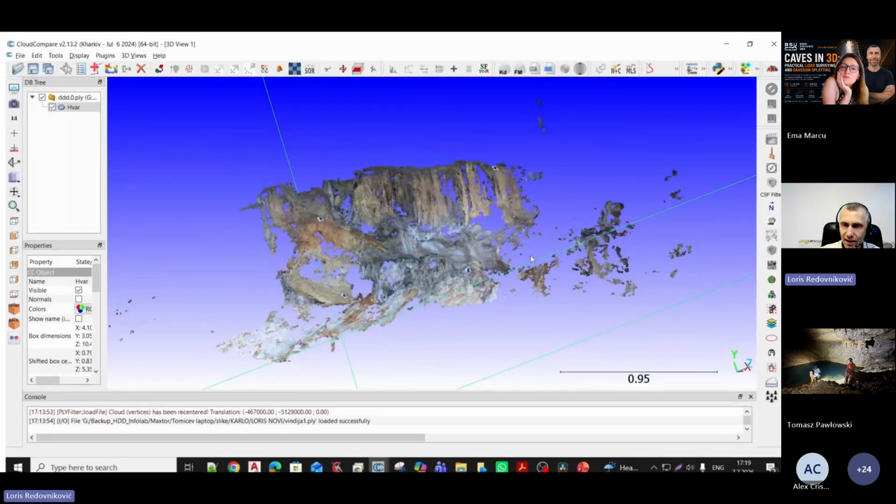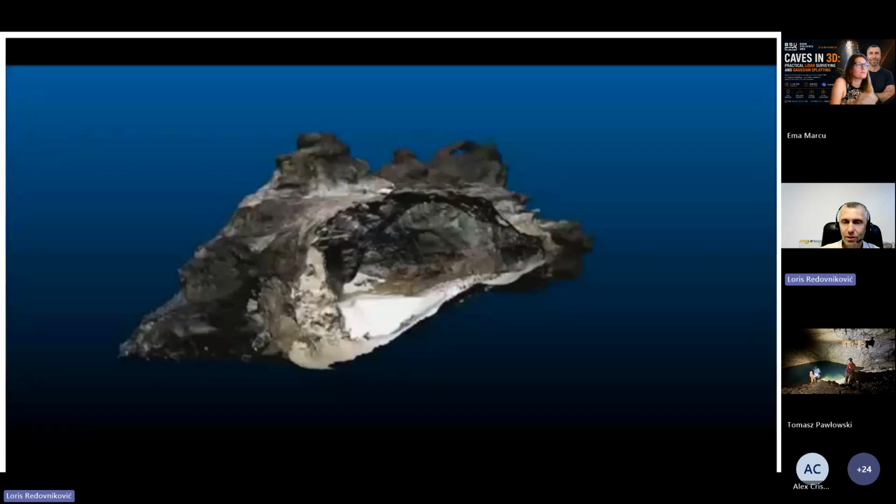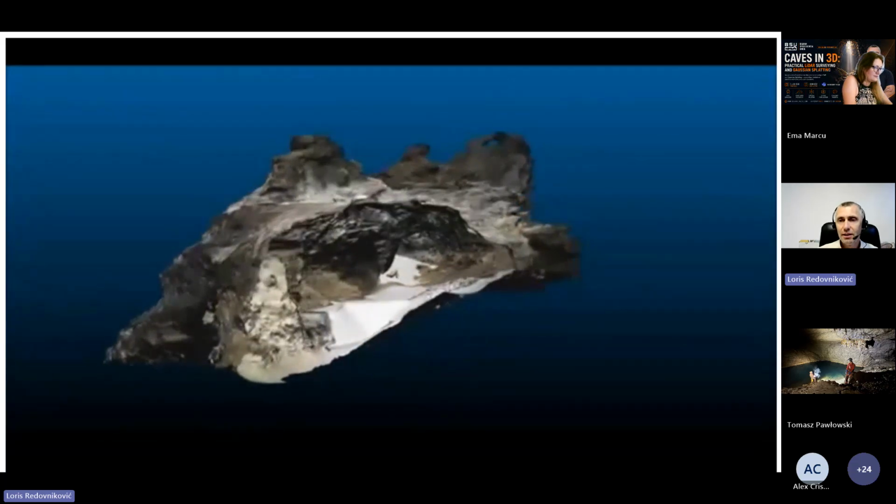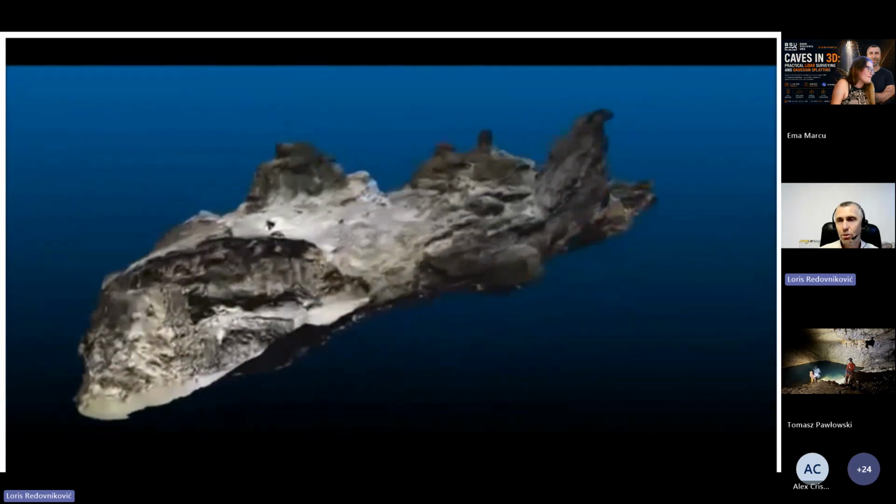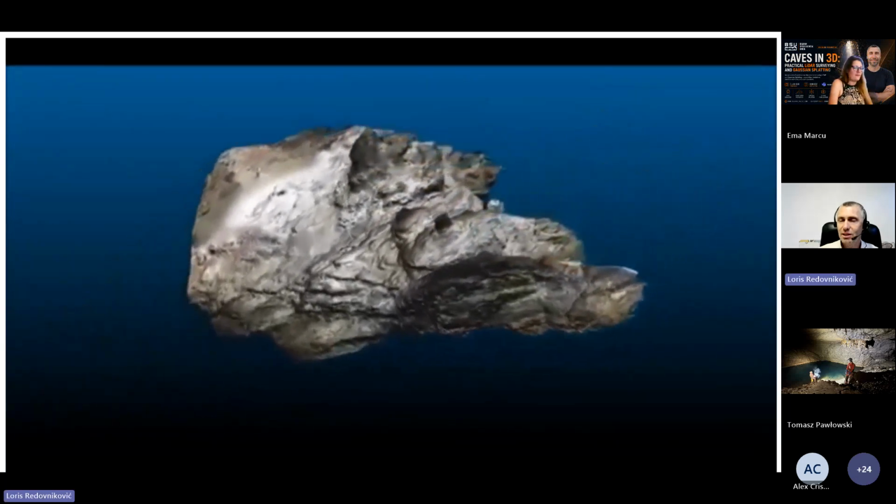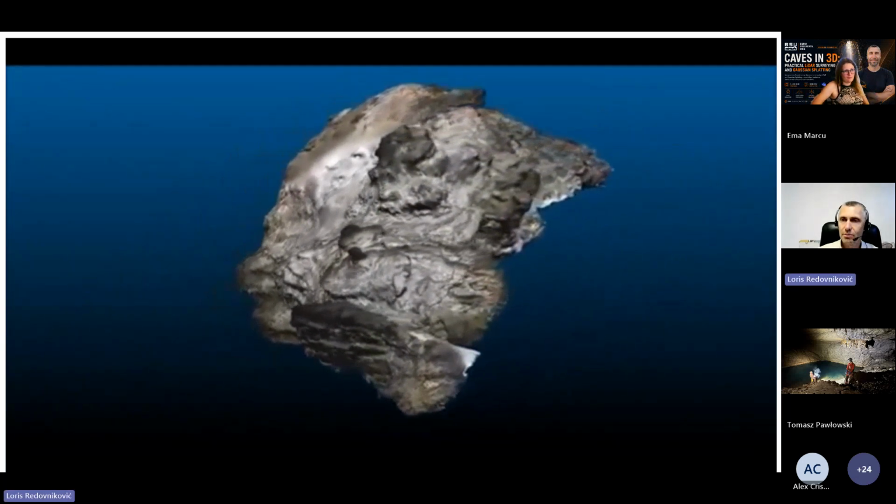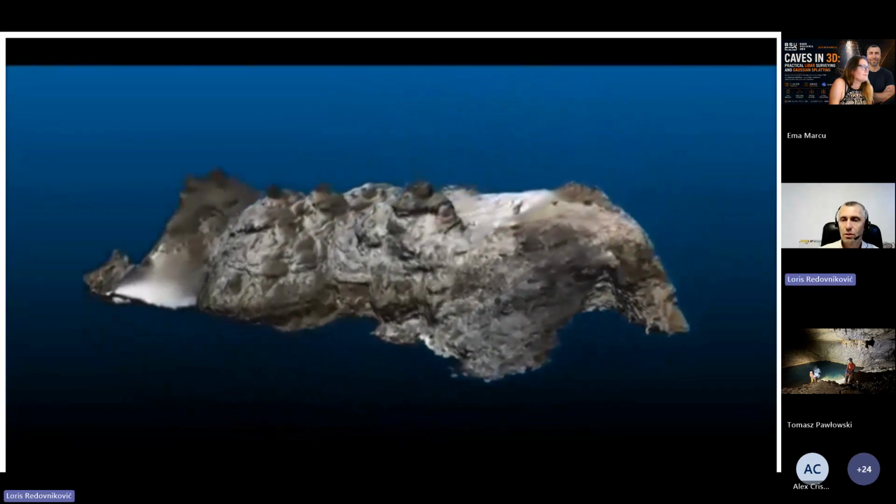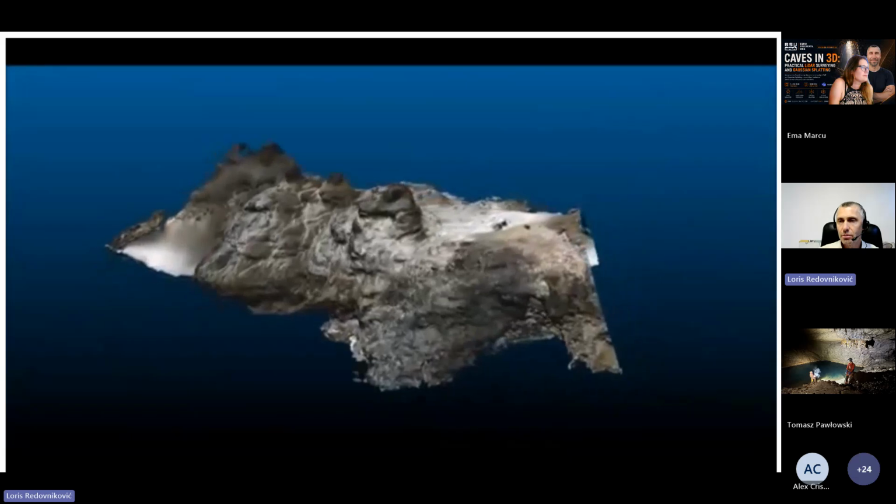So I think in 2016 with my diploma student Karlo Tkalec, we took more than 1,000 photos and got this Vindija cave. It's about 60 meters long or something like this, but we got pretty good results with only photogrammetry and a bunch of photos.